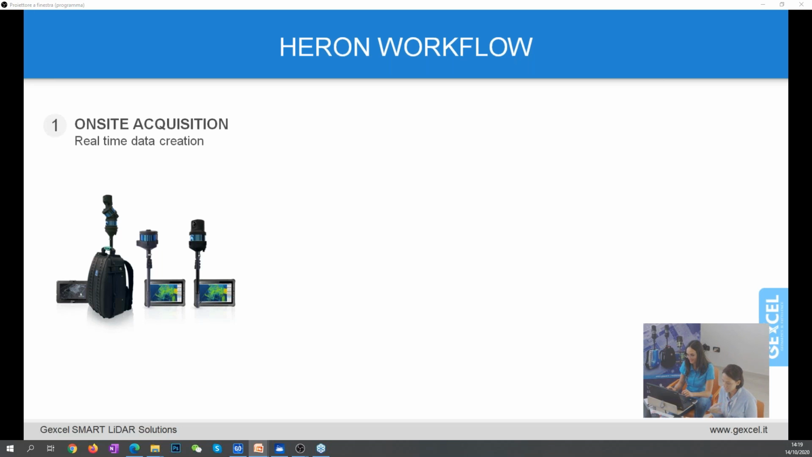But what does happen after the on-site acquisition? What's next? The data is elaborated in HERON Desktop that has the capability to control and optimize HERON trajectory. It also, I think, has a tool that makes surveyors crazy. And I just talked this morning to a guy who visited our room, and he said, wow, that's fantastic.